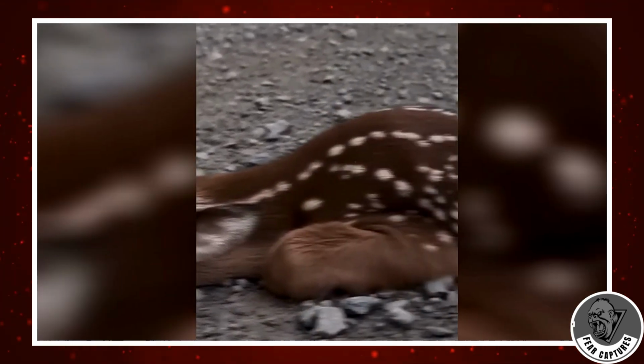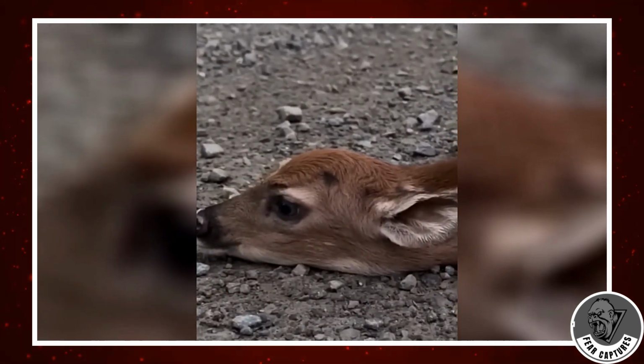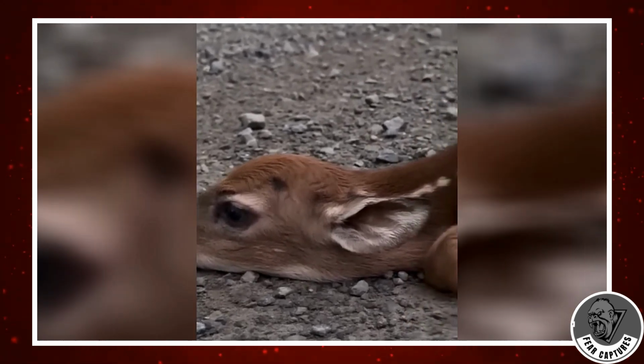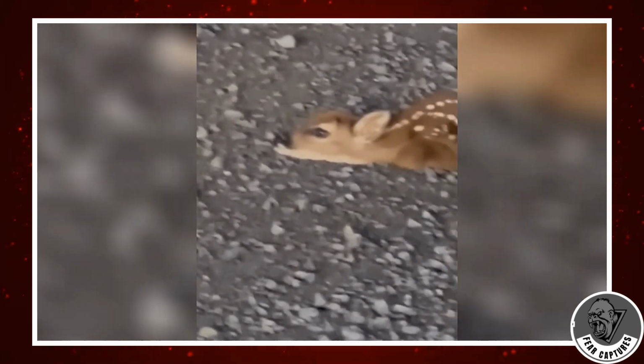If you've ever been in the woods and had a deer suddenly jump up near you, you know how surprising it can be. It's also cool how these creatures will let you get pretty close before they decide to move. This brings up a couple of interesting questions. If you saw these baby deer on the road, what would you do? And how do you think they ended up in this funny situation in the first place?